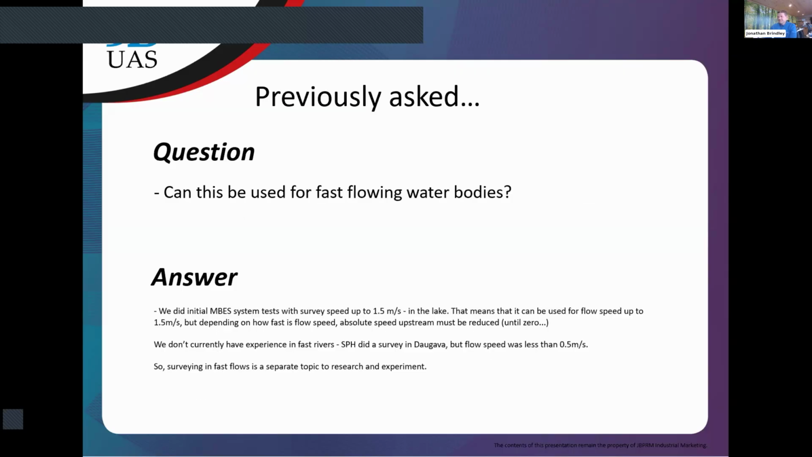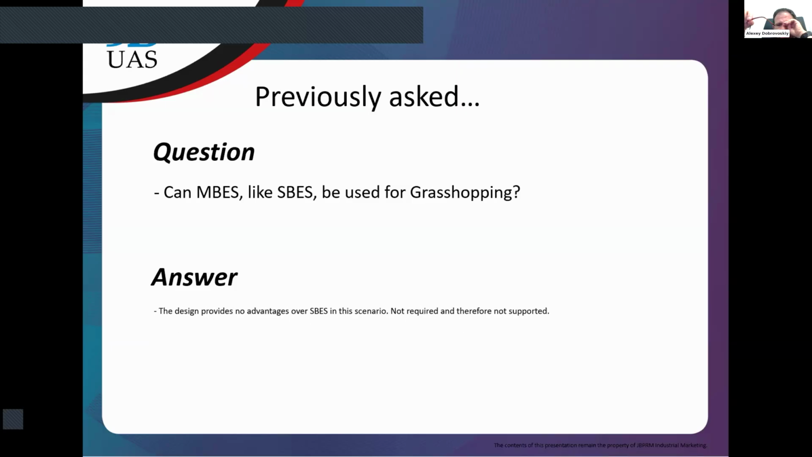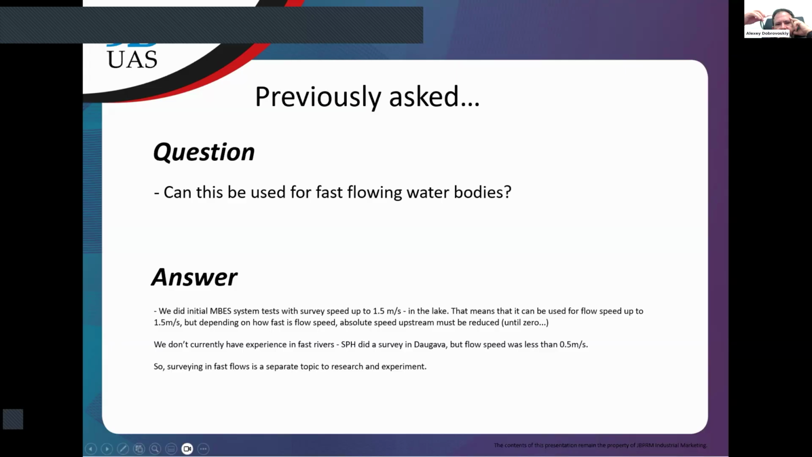Okay, next question. Well, we kind of had this already. I think it talks about fast flowing water bodies again. And I think we've kind of covered that, haven't we? Yeah, we already commented on this also. I think it's feasible up to 1.5 meters per second, up to 2 meters per second, but it's still a question of experiments and mostly establishing the survey workflow.